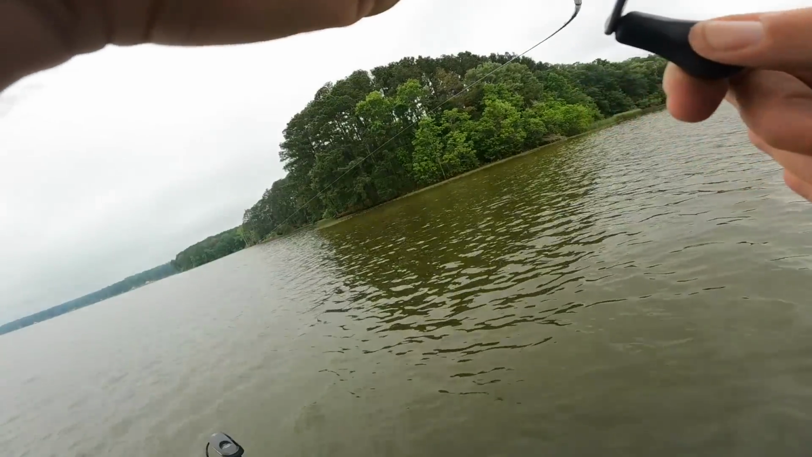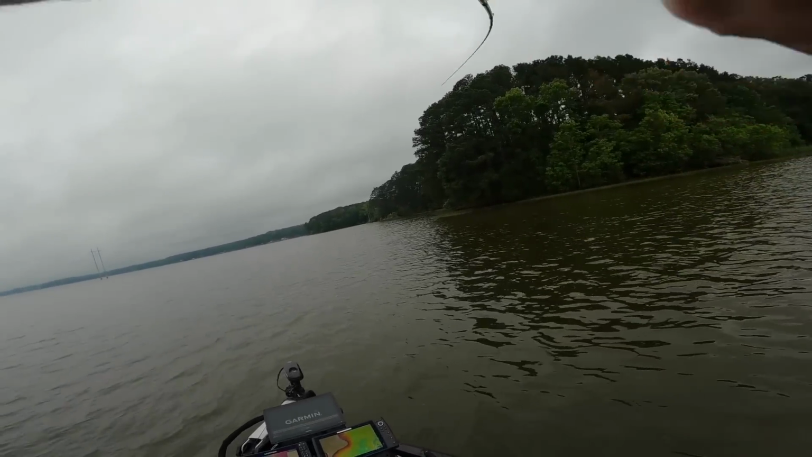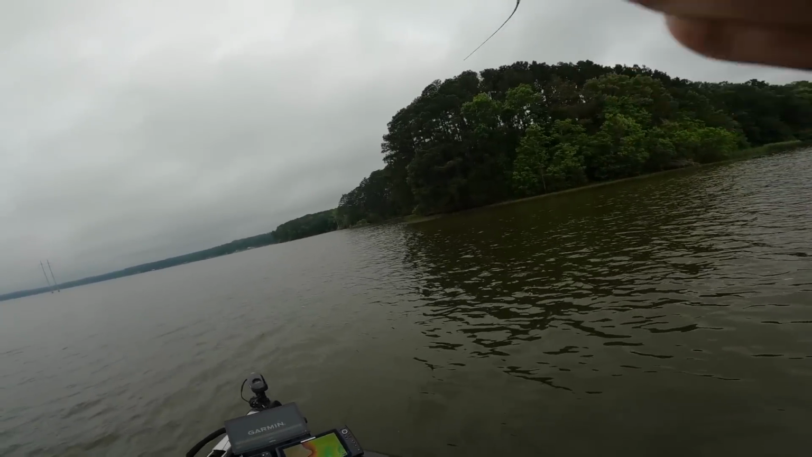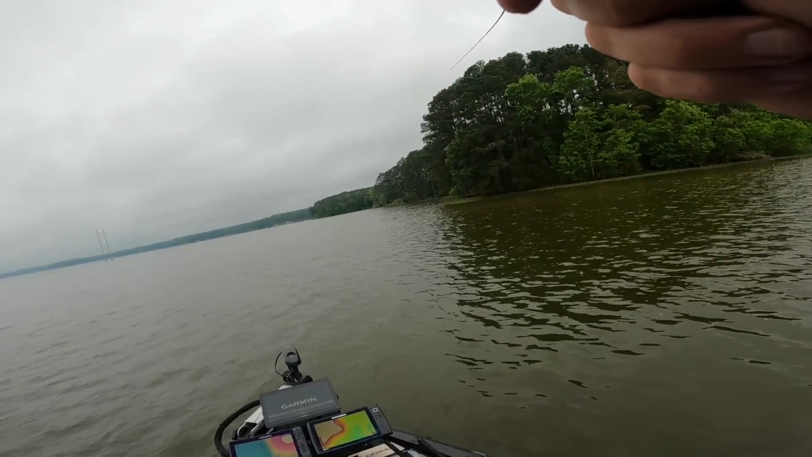Oh, first cast with the 500. One's running with it sideways. Doesn't feel to be as tiny either. Definitely not tiny.